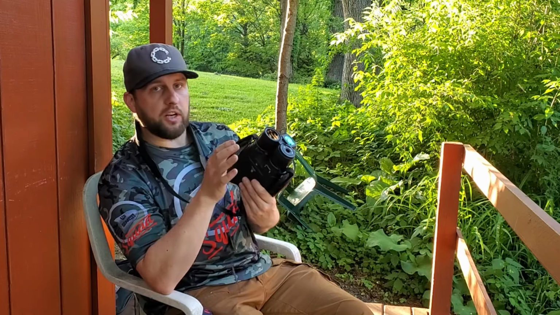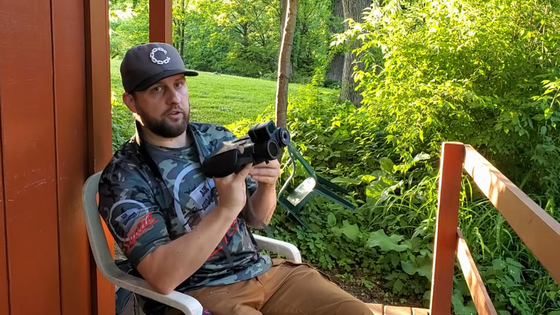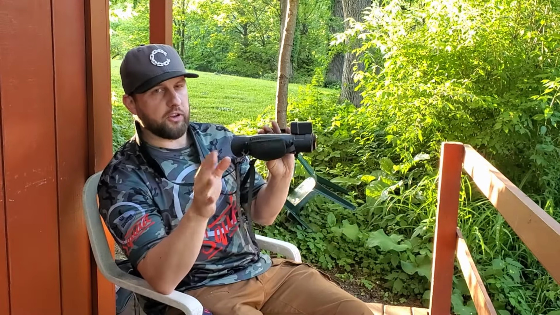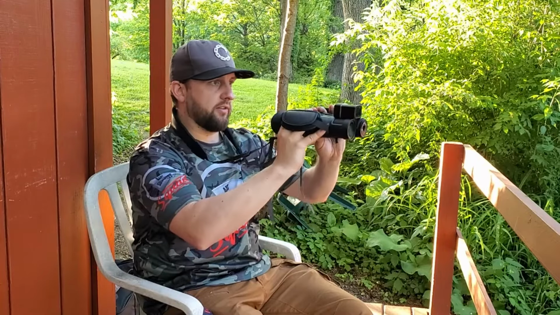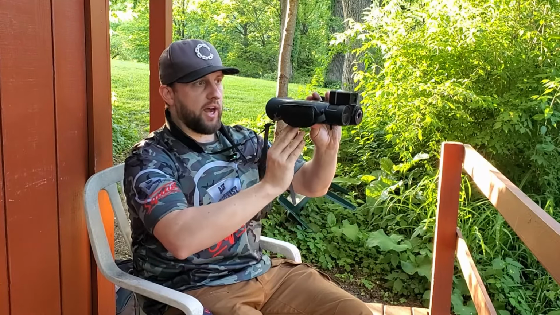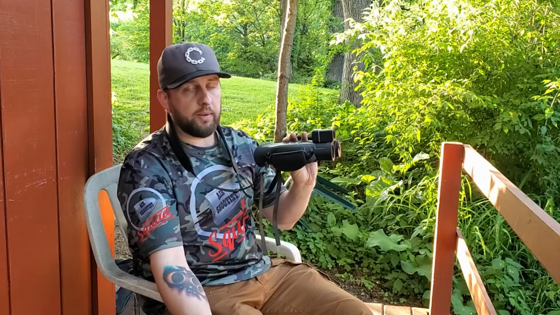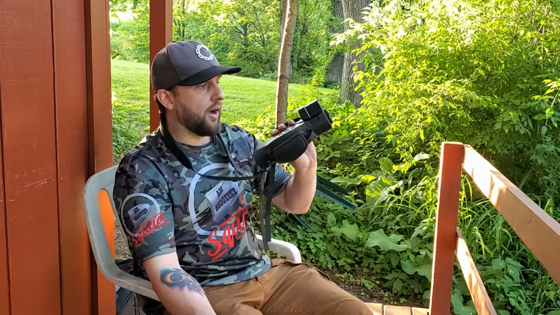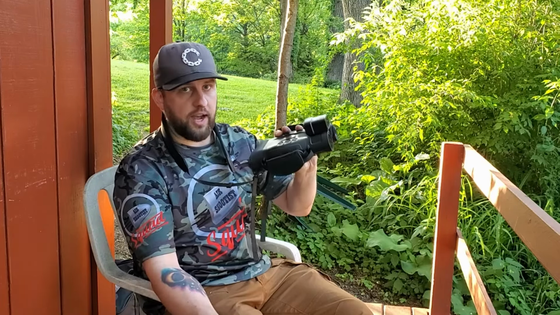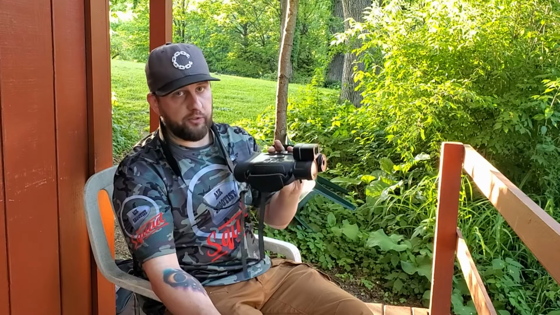My main question about the daytime though was, can I use this at an NRL 22 match to call impacts? Just a little bit of background information on that. At an NRL 22 match, a lot of guys will have their tripod with binoculars on it, and they'll be using that to call impacts on targets at various distances up to 100 yards. And sometimes some of the bonus stages go out to 200-300 yards even. So I wanted to see, can this hang as an optical device to call impacts at an NRL 22 event? And we'll show you that footage here next.